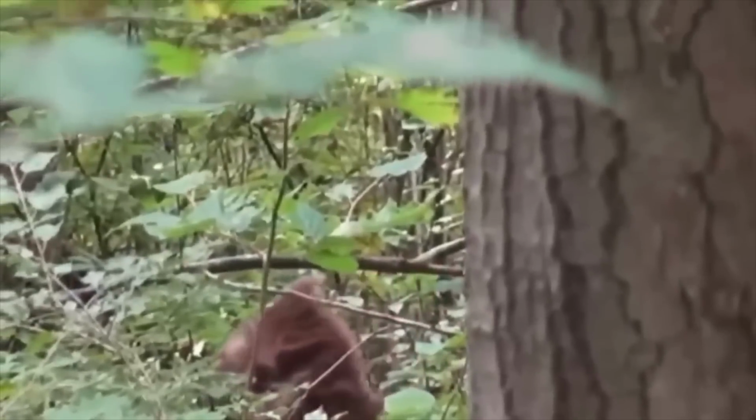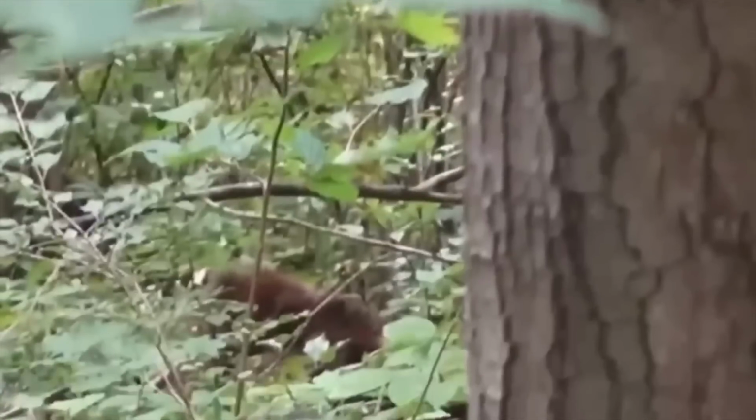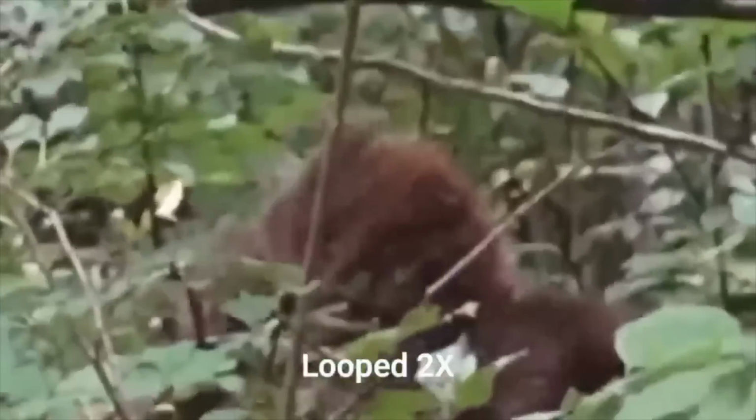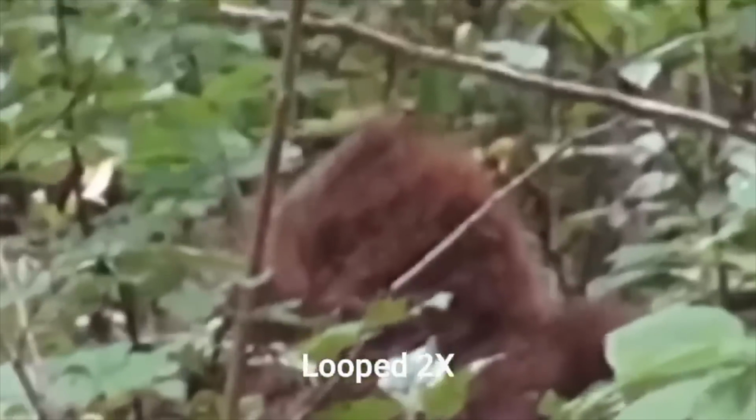But that's the thing about these encounters. They leave you questioning everything you think you know about what lives in our forests. Like, what is this? If this isn't a bear, and it's not a Bigfoot, then what is it?